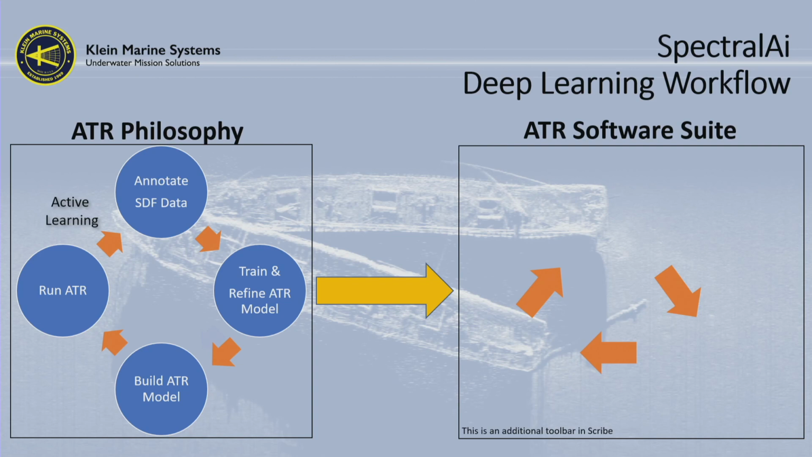And you'll categorize those targets. Let's say you find 5 different classes of targets in your survey. Some are tires, some are mine-like objects, some are pipeline segments. You're going to digitize all of those and classify them. You're then going to decide what you want to train your model on. Let's say you're only interested in finding tires or human bodies or something like that. So you train a model based on the targets that you've collected.